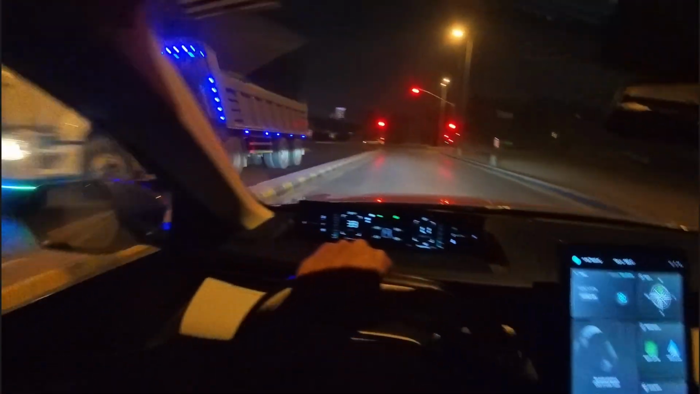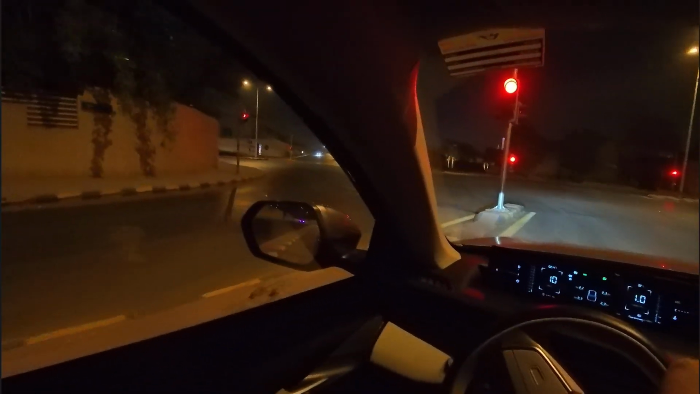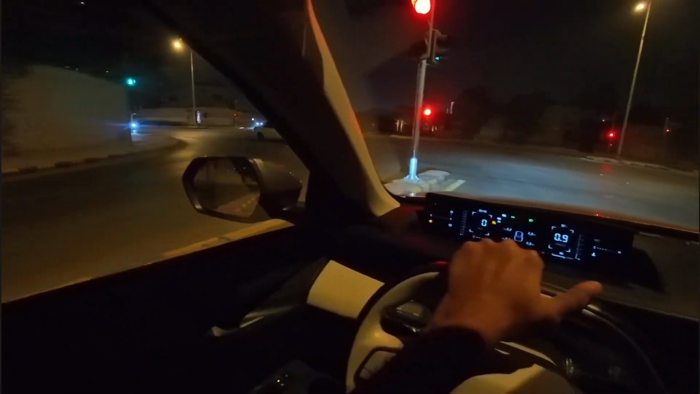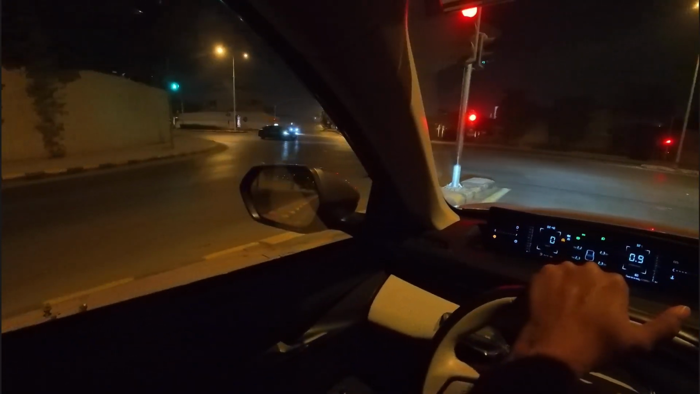What do we have over here other than the red traffic light? It's dusty outside. But these are the scenes here in Riyadh around 3 a.m.